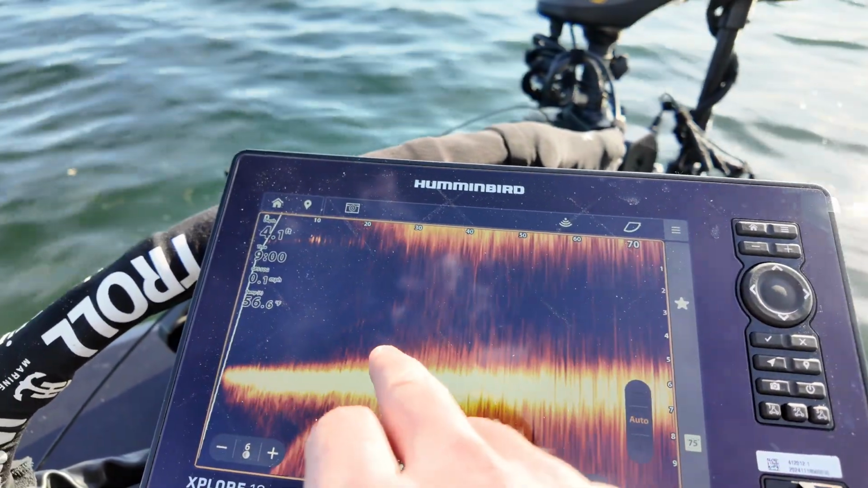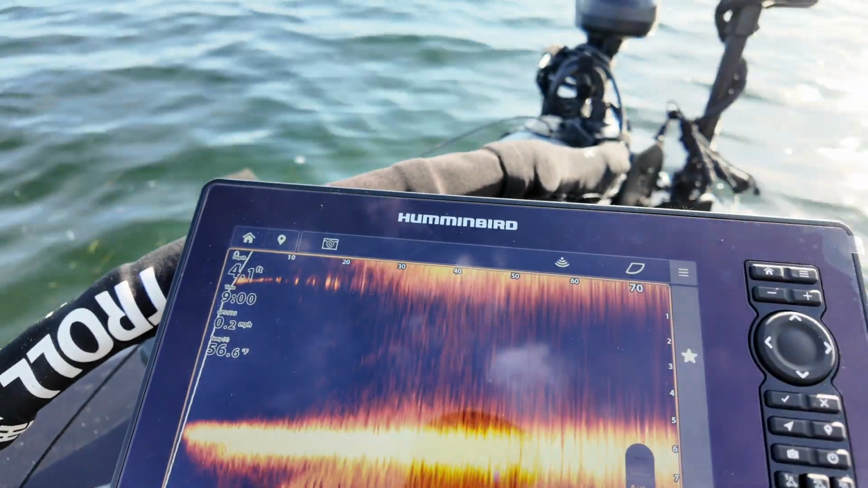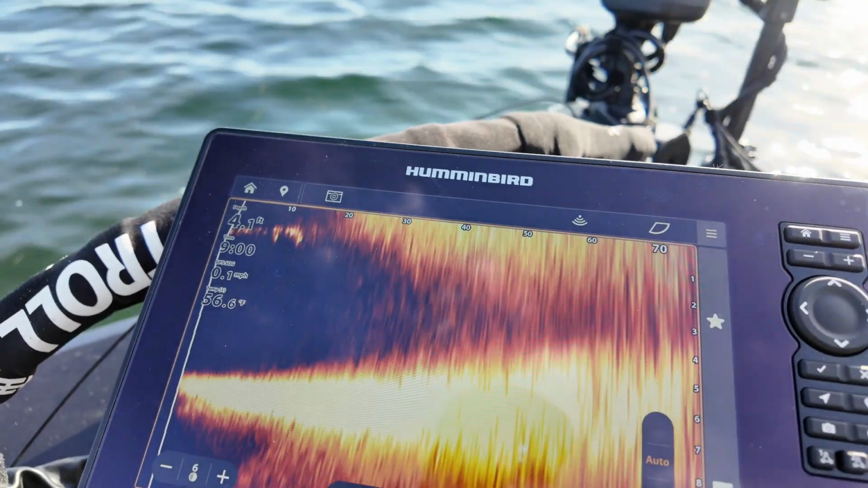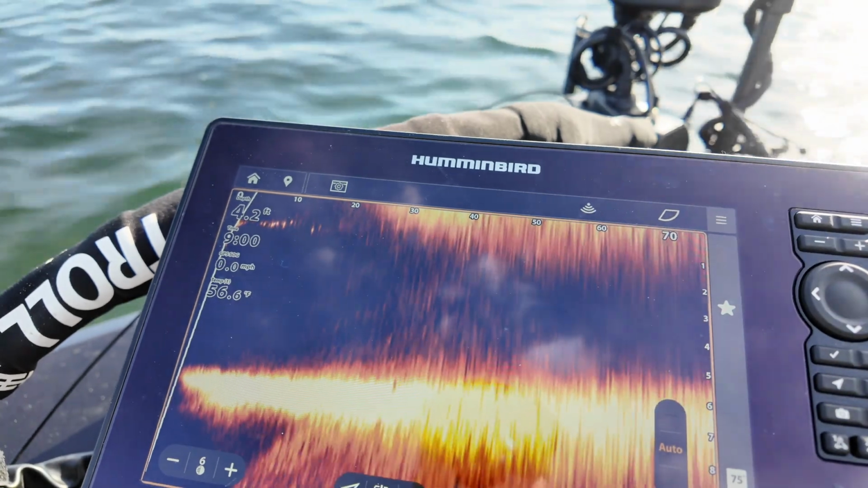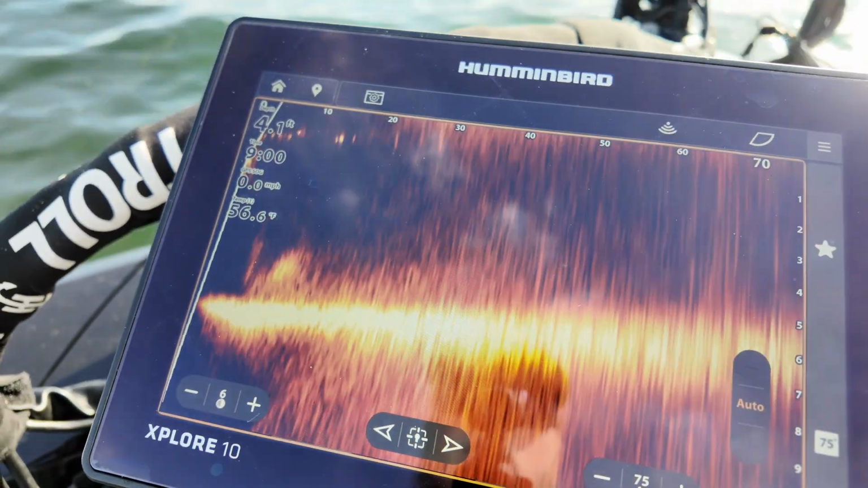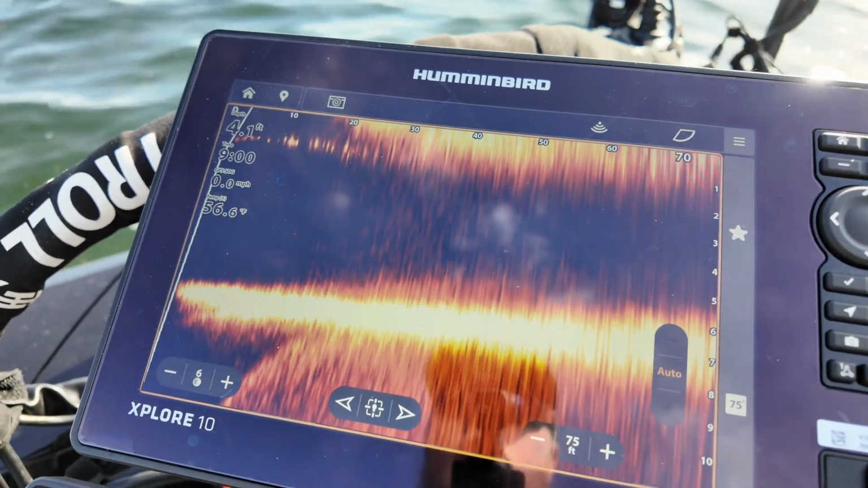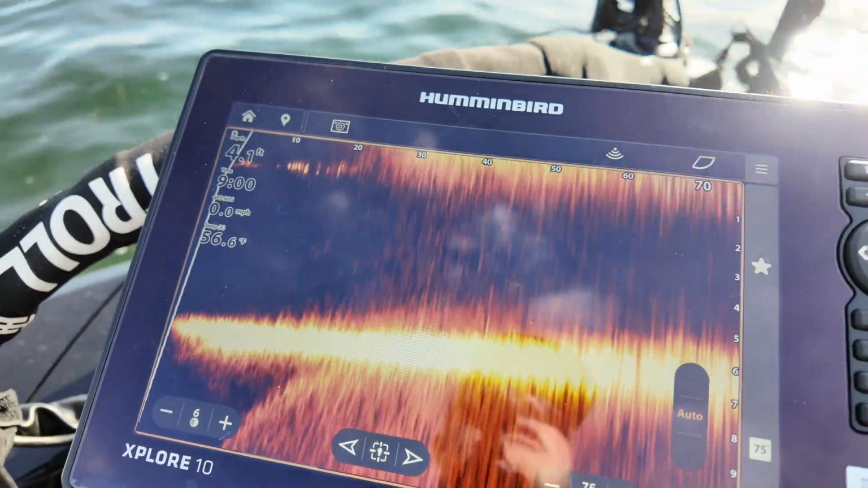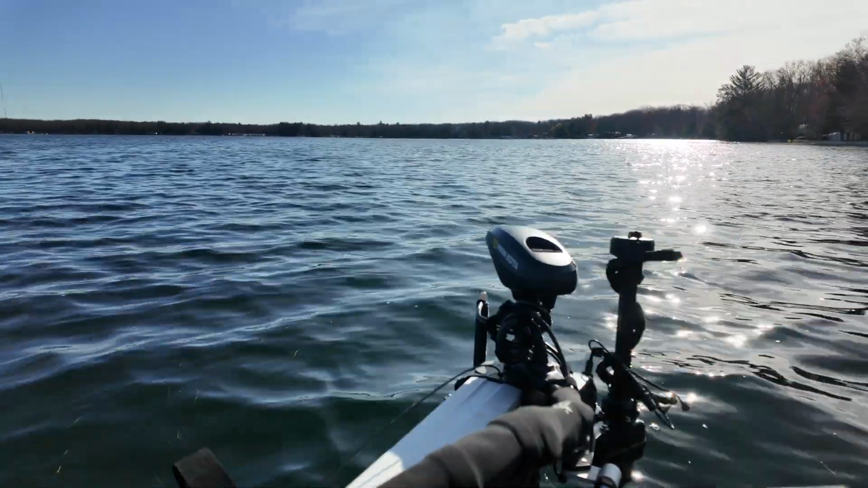This is what kind of bothers me. I could pick different color palettes as well, but let me scan around here and see if we can get a fish to show up. Obviously, the more deep you look, the better it'll be. That's 360 interference. So there's not really any fish within 70 feet of us, but that is looking directly into a sunbeam as well. So I'm sure if I was facing the other way, it'd be a little better.